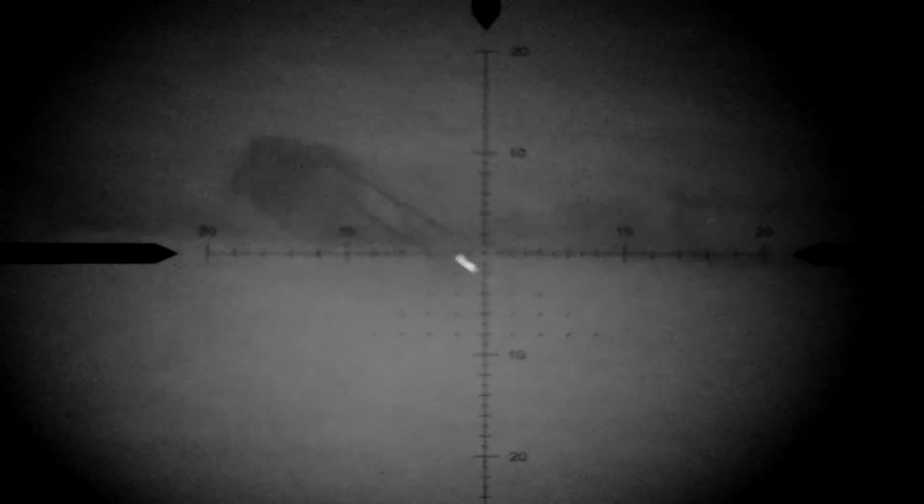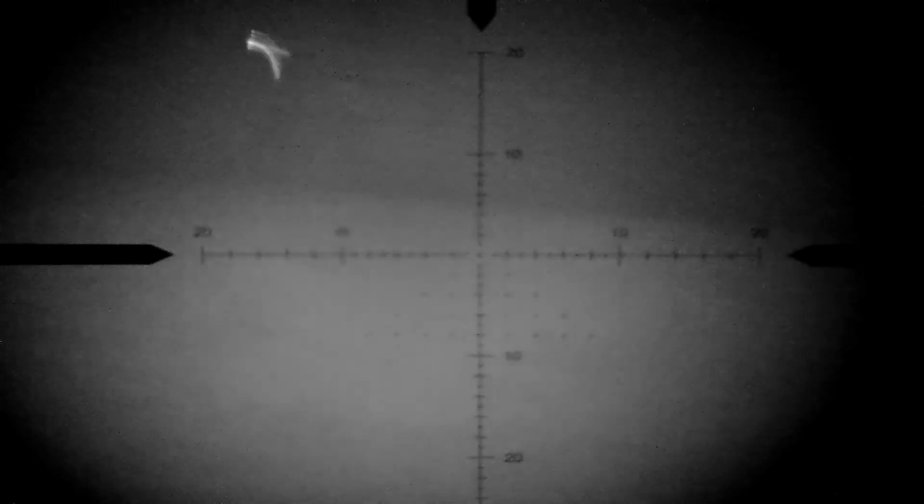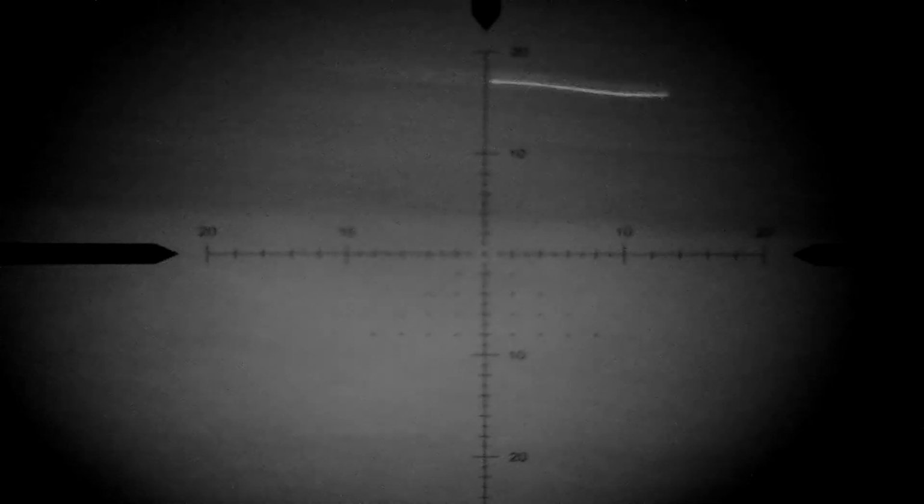So as normal, I steady myself for the first shot. And it's a light strike. So I recock the rifle. This ammunition, Hornady 17 HMR V-Max, is typically really good. That's the first light strike I've had from it. So I've recocked, try and find the rabbit again, and line up to take the shot.